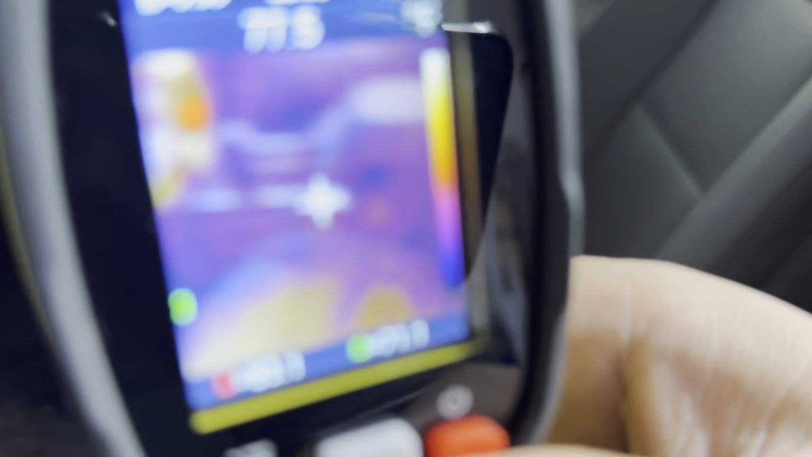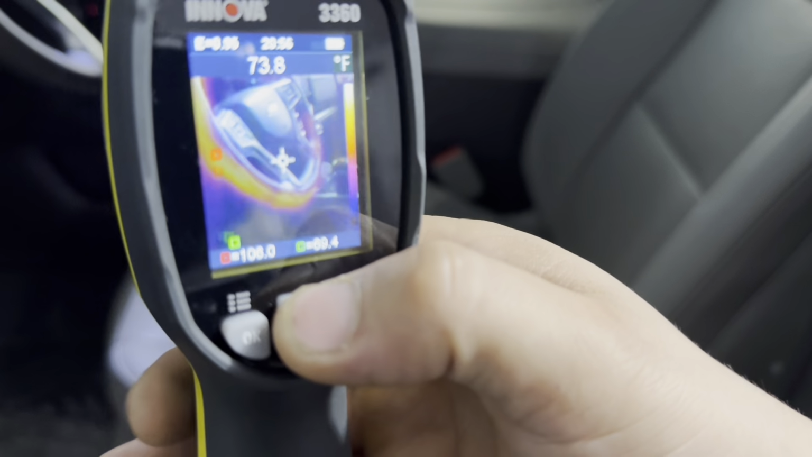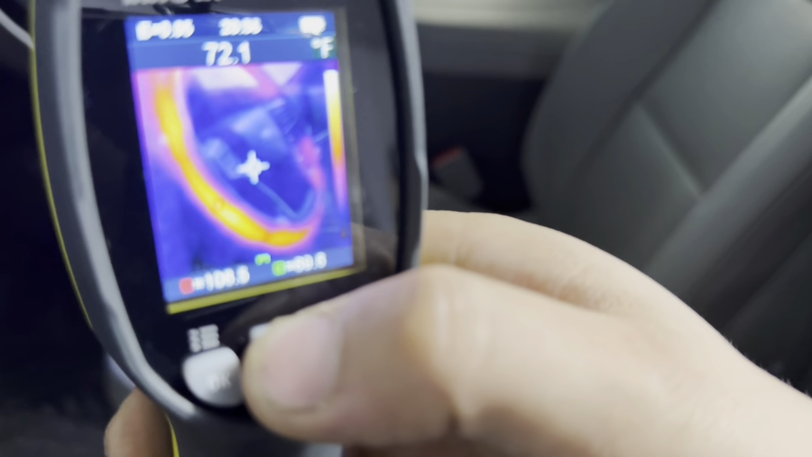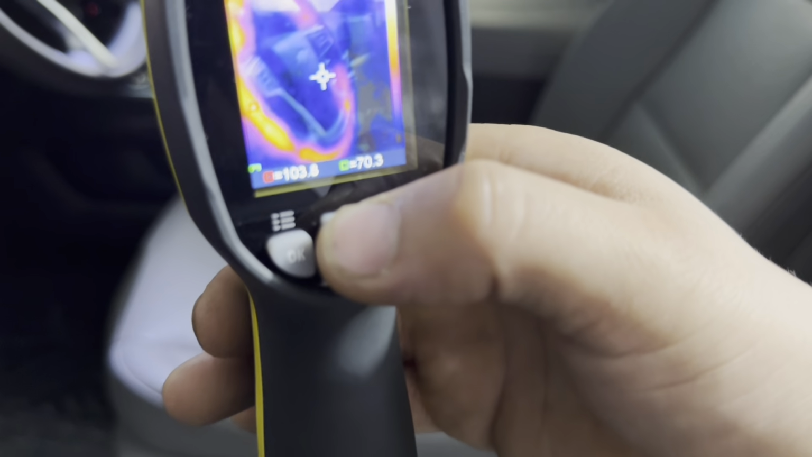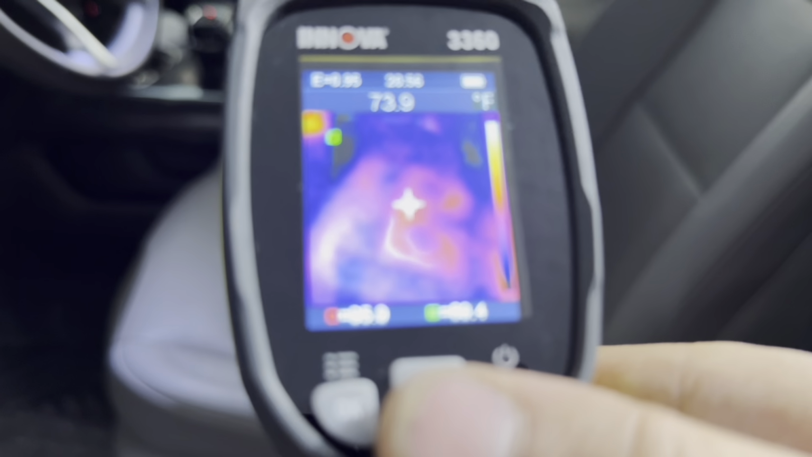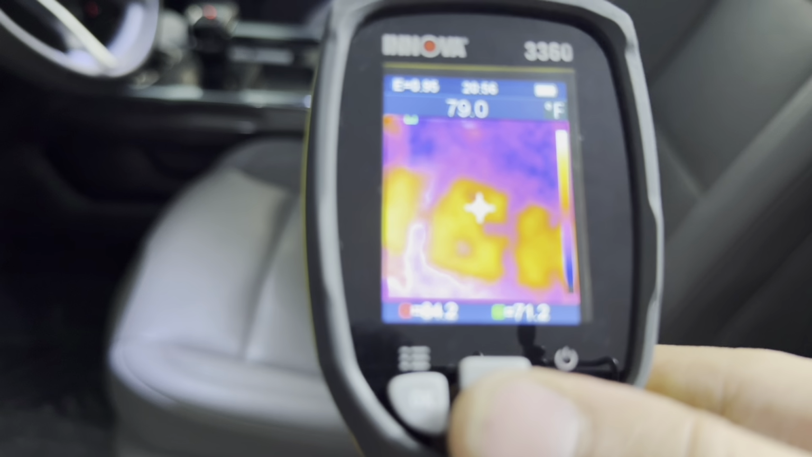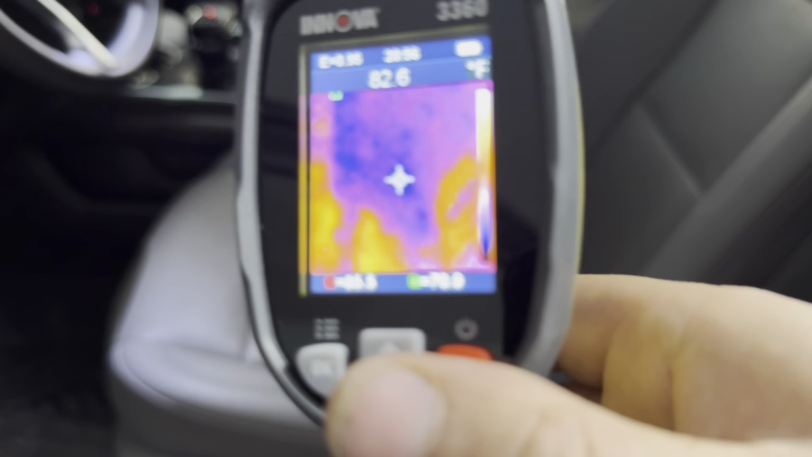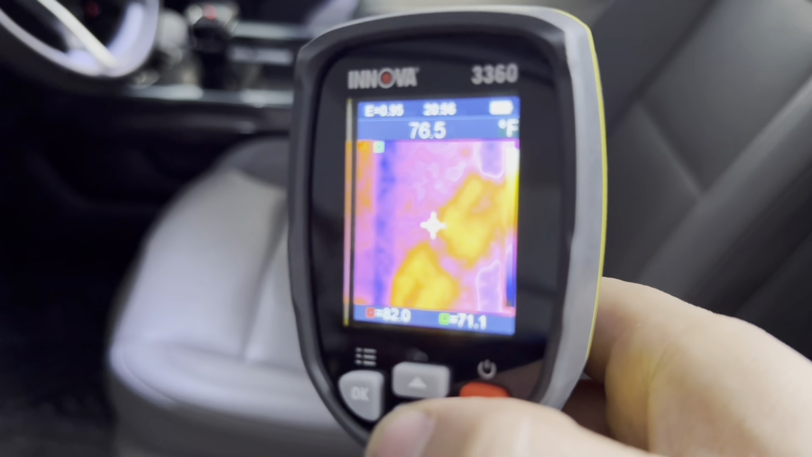And if we go back to the steering wheel, nice and hot. We can see it better if we go like this. Let's go one more. Yeah, right there you can see the steering wheel, and yeah, it's nice and hot. And if you go back to the seat, now we can see it way better. The whole center portion of it is nice and hot. And now if we go back to the back, we can see it in there.